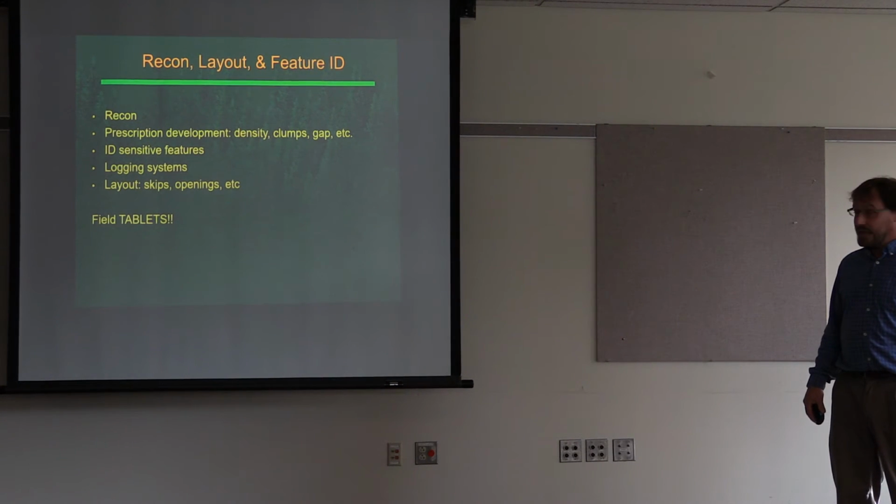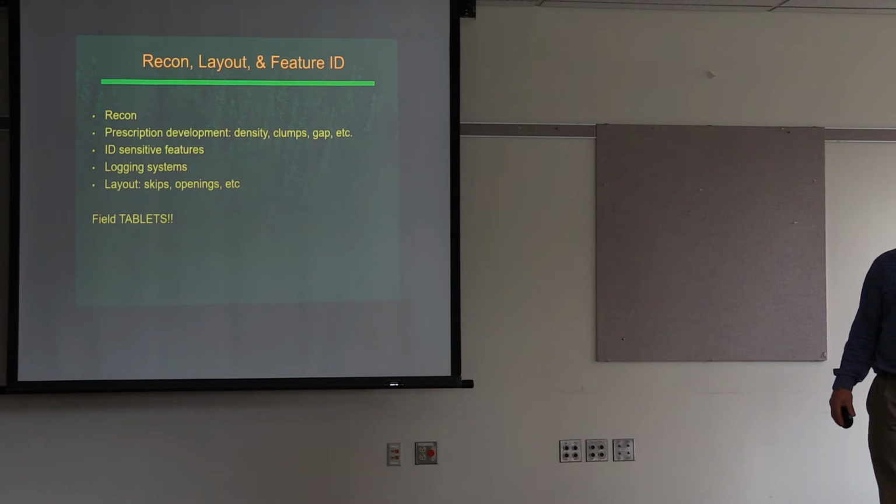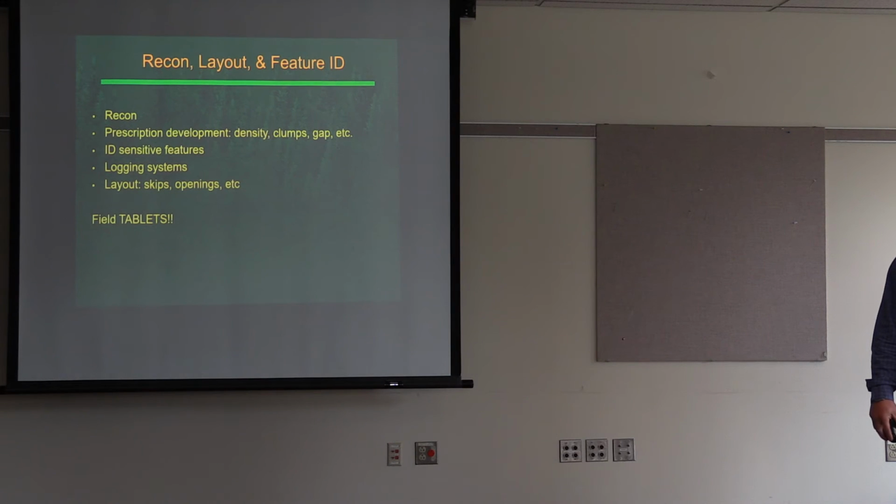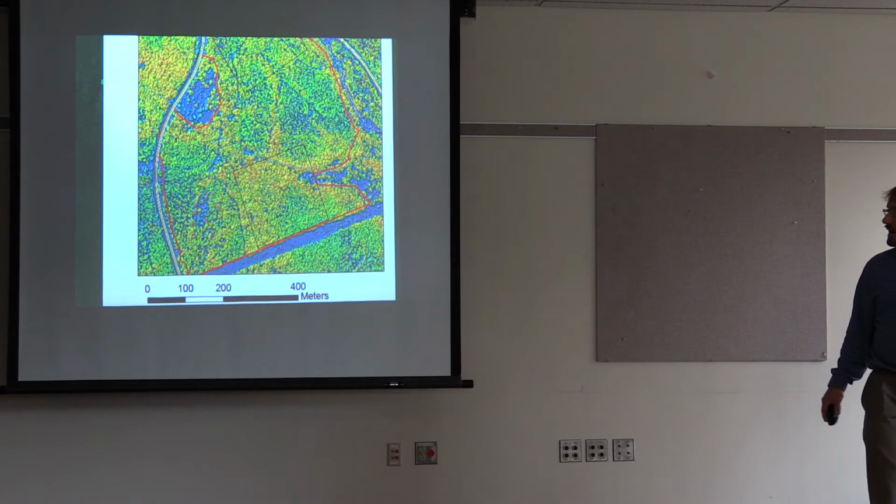So again, getting the LiDAR, whether it's the TAO maps or whatever LiDAR information, out in the field, having the little blue dot showing you where you are, can really increase both the effectiveness and efficiency of doing recon for writing prescriptions, layout, logging systems, on and on.